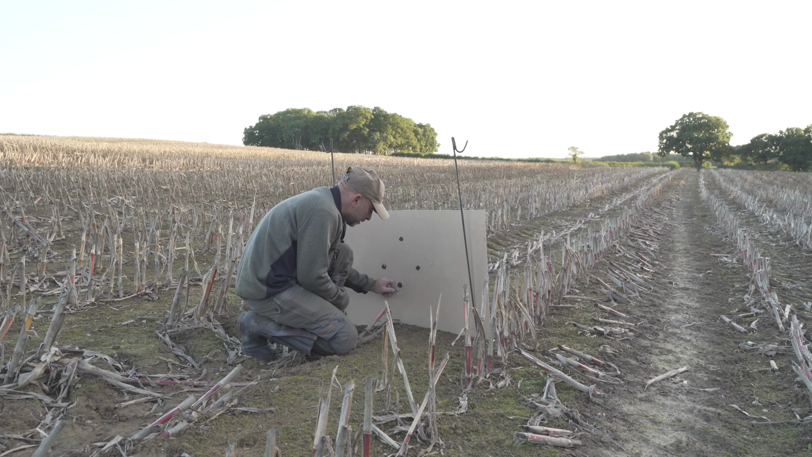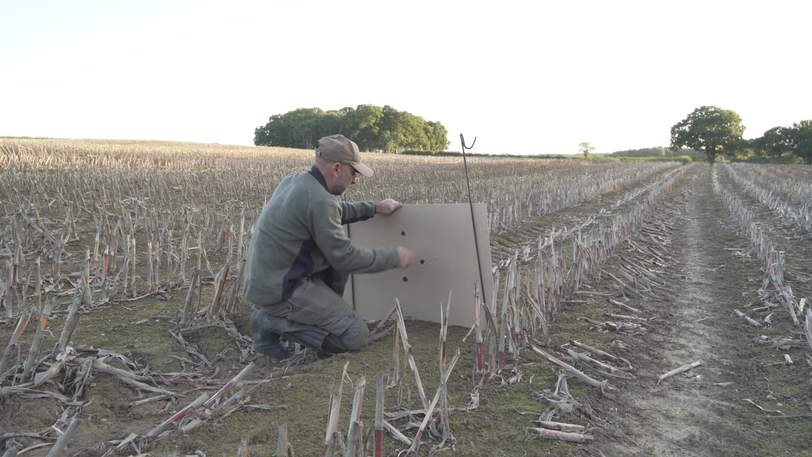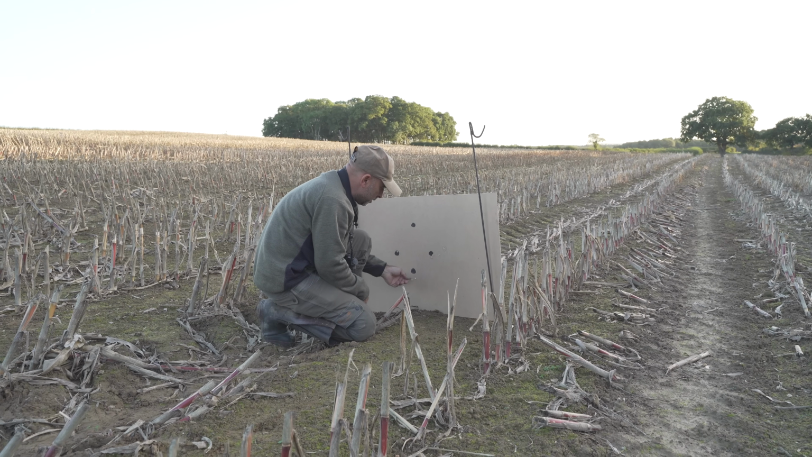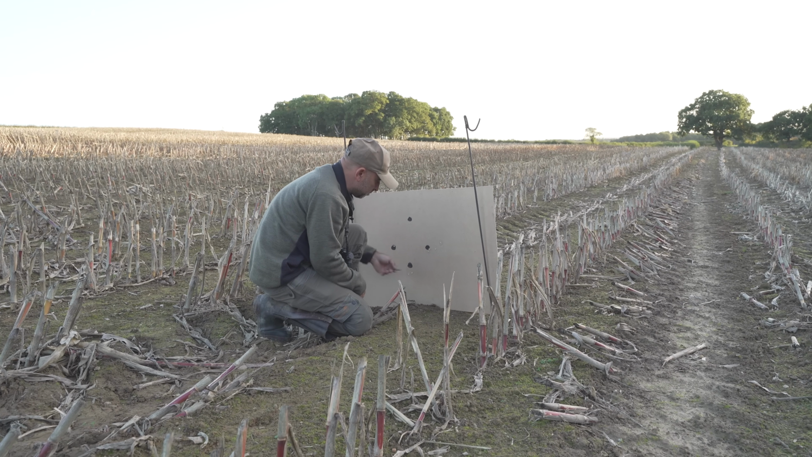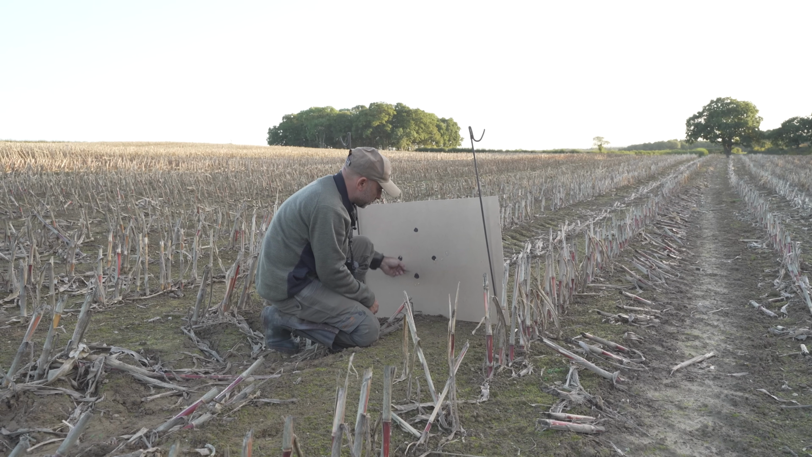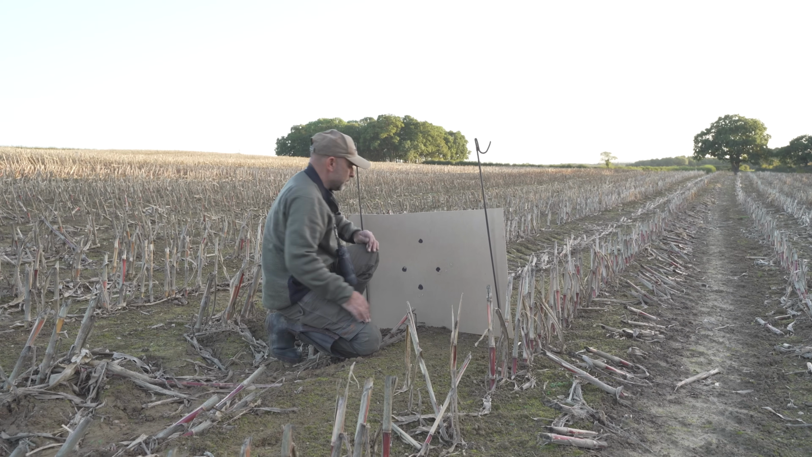Oh, so it's not too bad. I fired a couple of shots there because I was a little bit wobbly. But we got two shots there, just a little bit low. So it just needs to come up 1.5 inches. I'll probably bring it up a couple of inches. So I'm up here somewhere ideally. Yeah, that should be good enough.